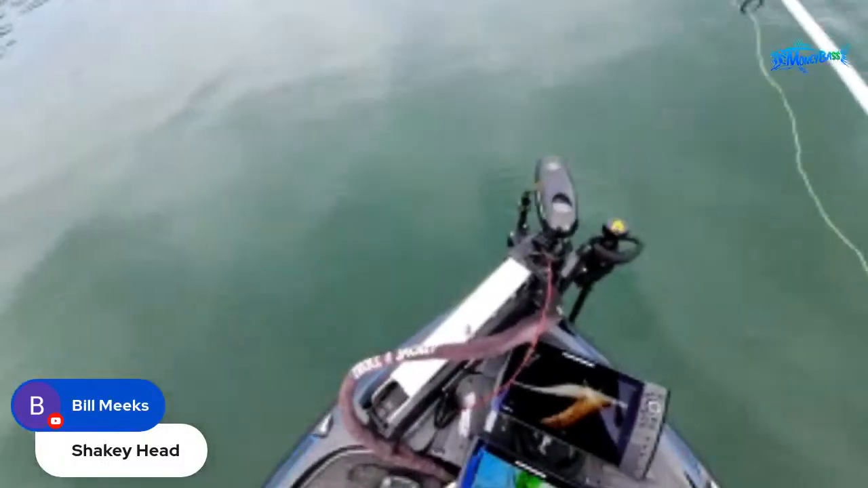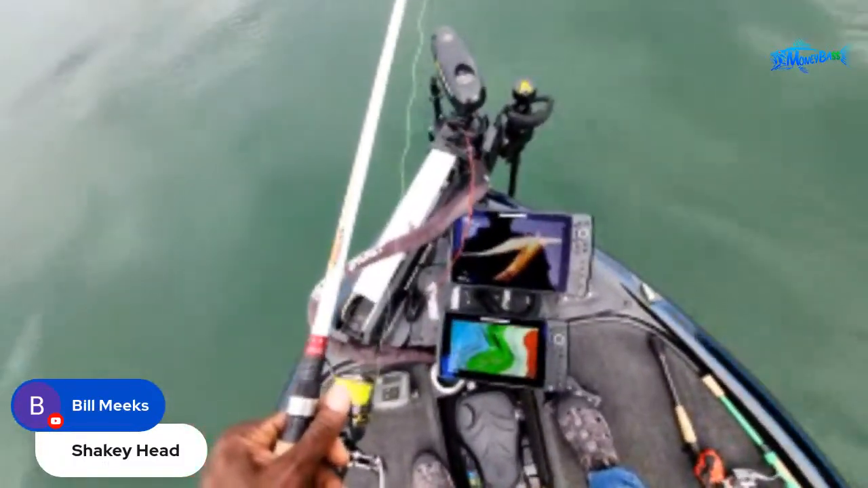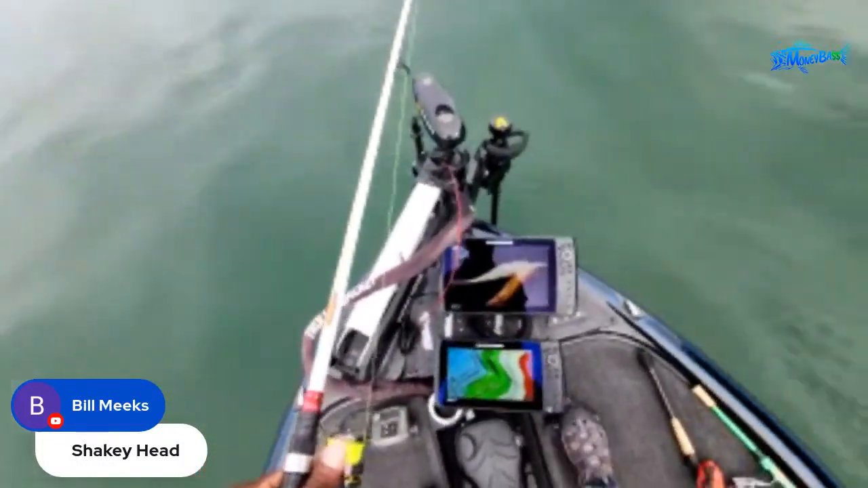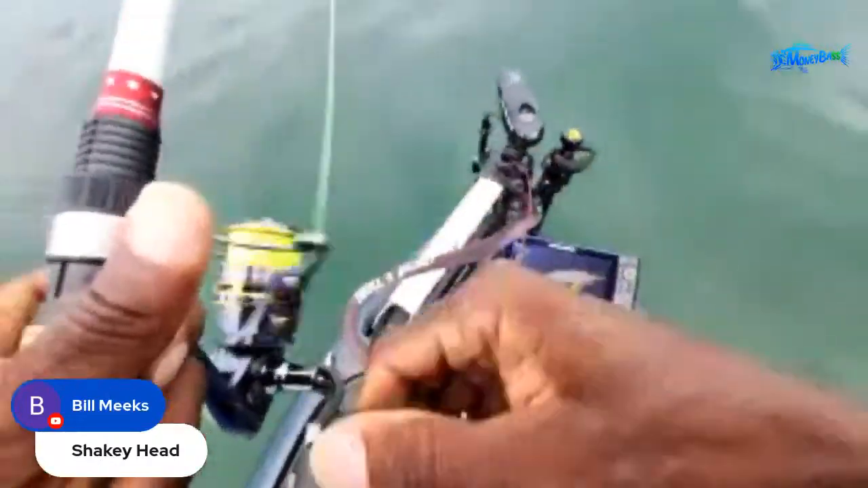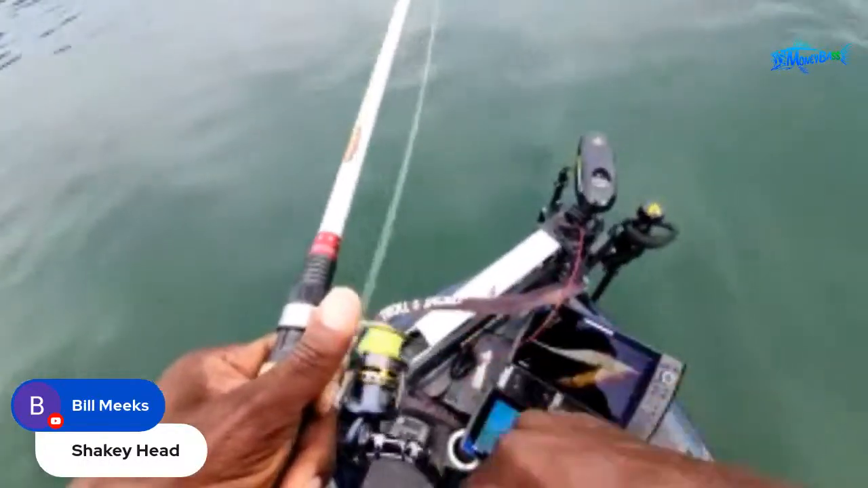Looks like I fell kind of short. I think it hit at about 70 feet, guys. And I missed the beam. So let's do this. Let me go ahead and get it back in. And what I'll do is I'll make the cast so you guys can actually see it. So you can see where we're sitting at.